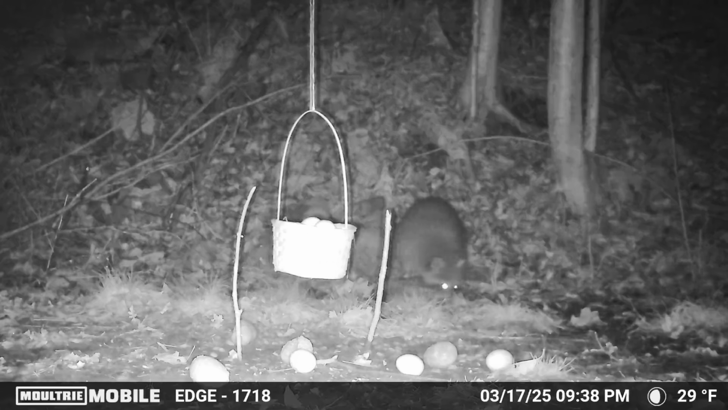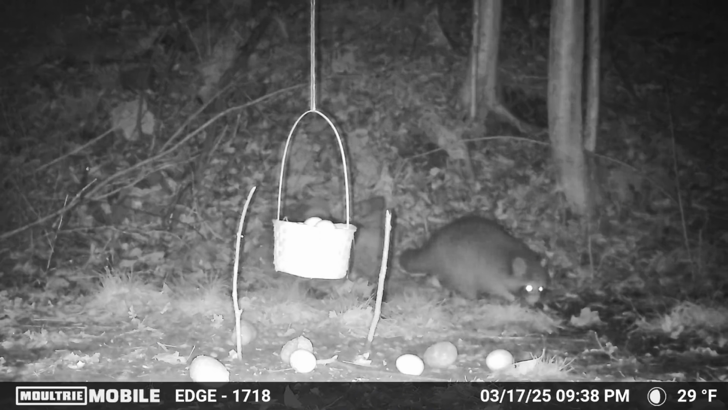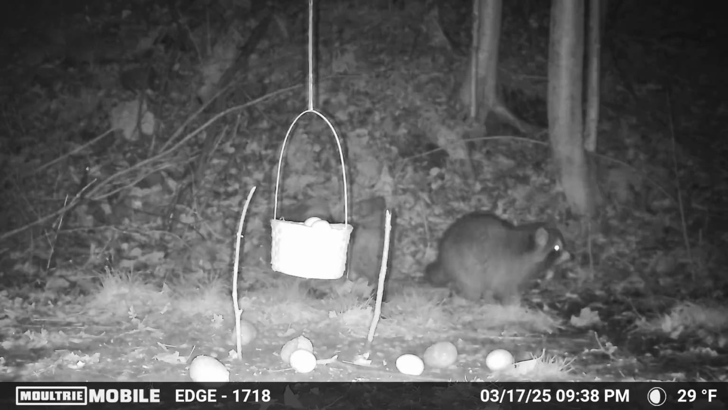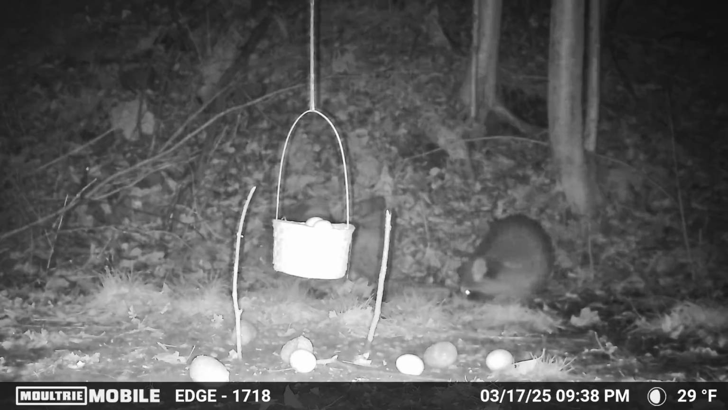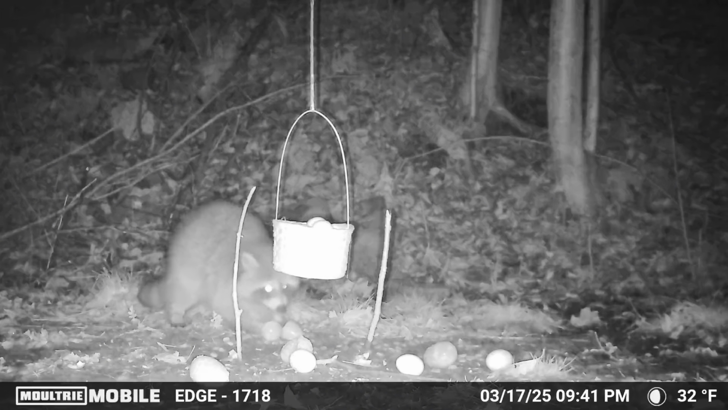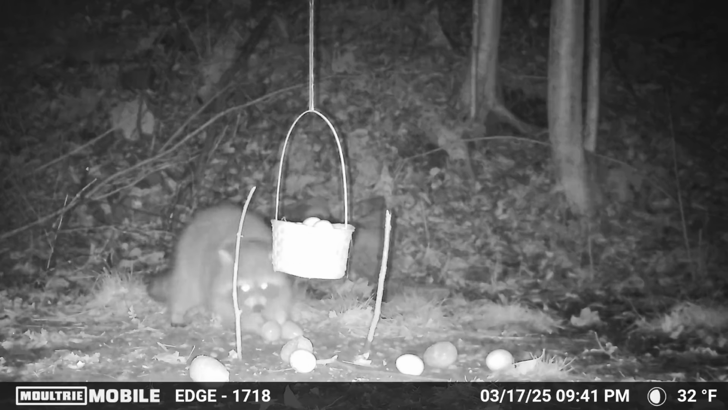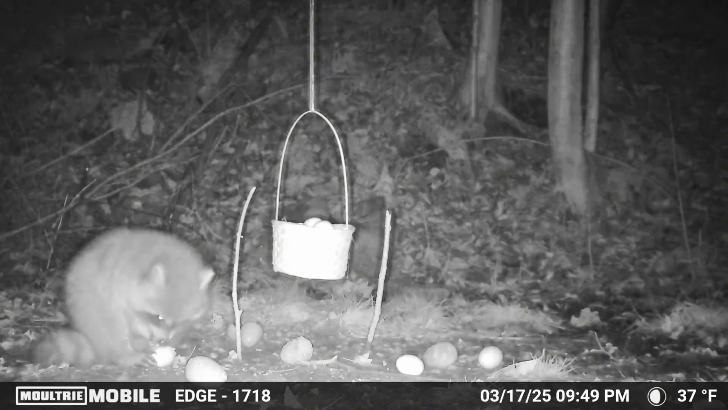And around 9:30 on night 2, the raccoons started showing back up for their evening feast. As time goes on, I think it's interesting to see the amount of eggs left in the basket and the amount of eggshells that are strewn about on the ground beneath it.